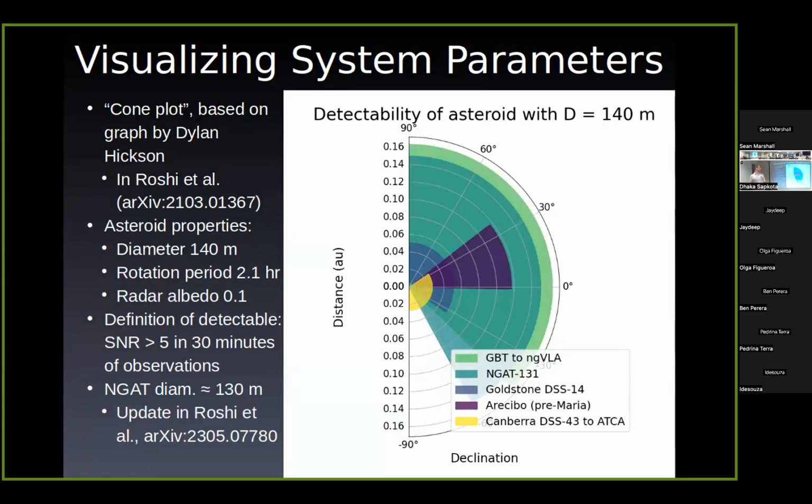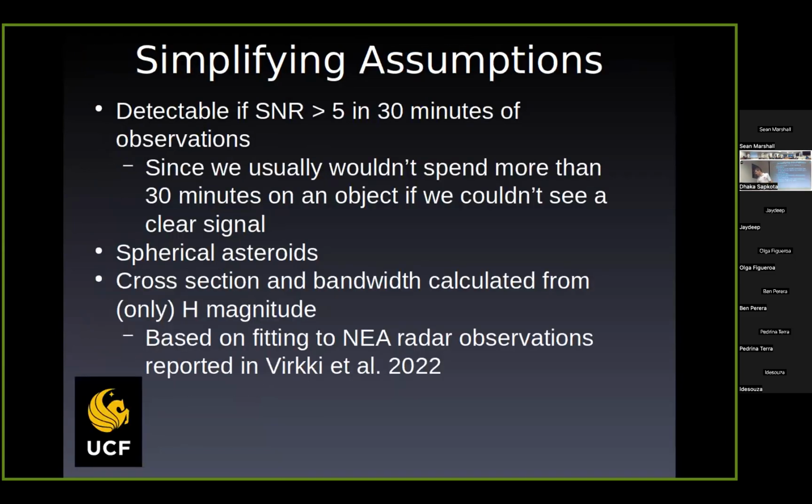Now, simplifying assumptions. I mentioned detectable means SNR of 5 in 30 minutes. We assume spherical asteroids, which most of them are not actually; they're more interesting, but since we only have rough numbers for some of these, we stick with the simple case.